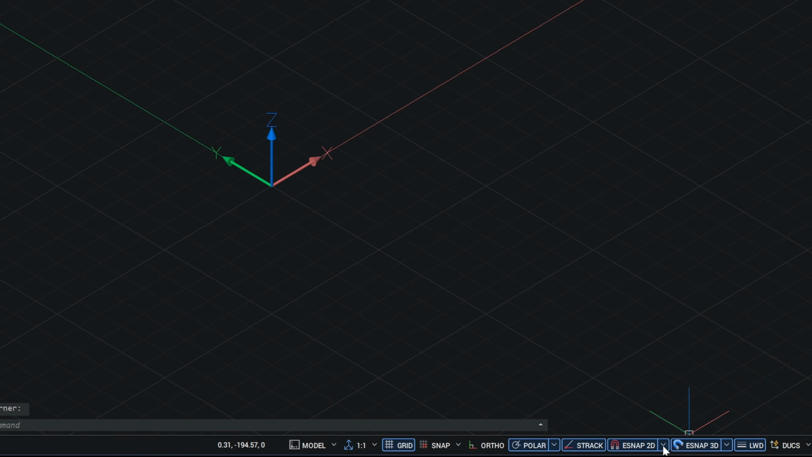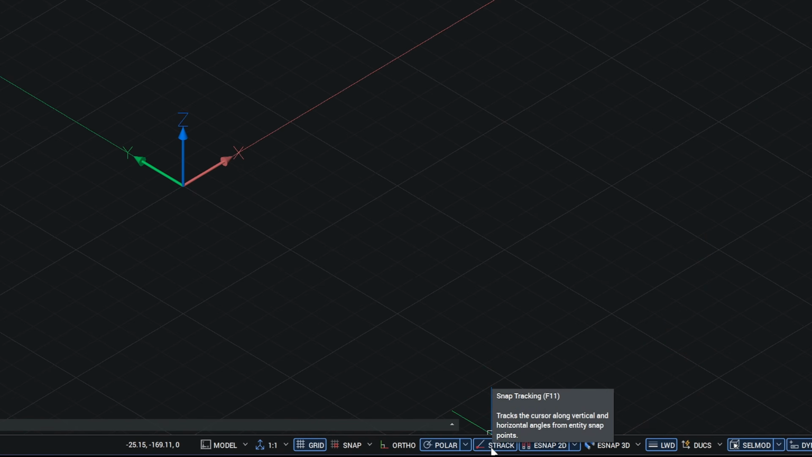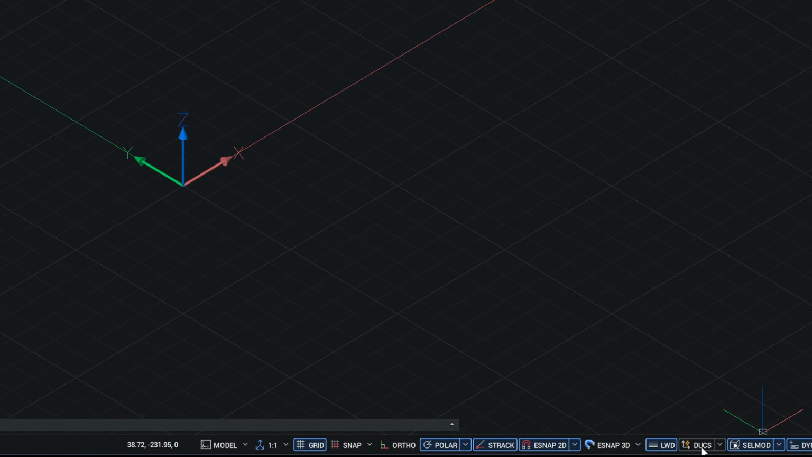This is the 2D snapping tool. I have set mine like this and I always keep it on. For S-track, I usually keep it on, and the same goes for polar tracking, which I set to 90 degrees. Make sure both are enabled. As for dynamic UCS and selection mode, I only switch these on when I need them.